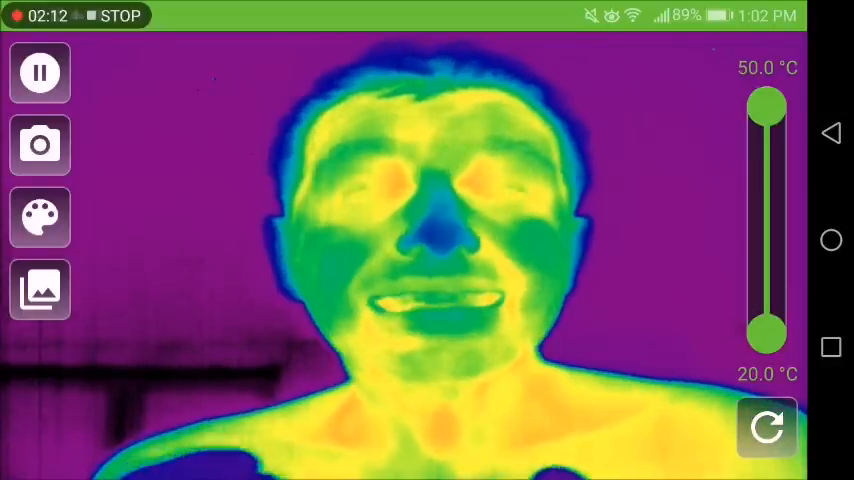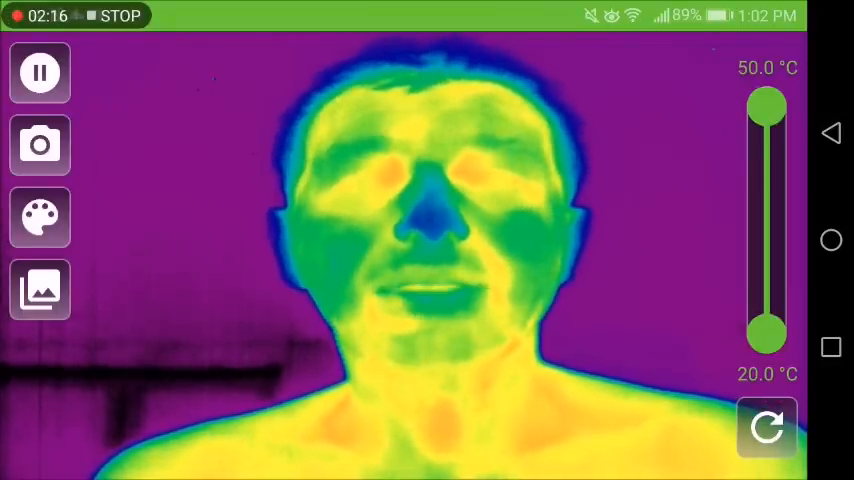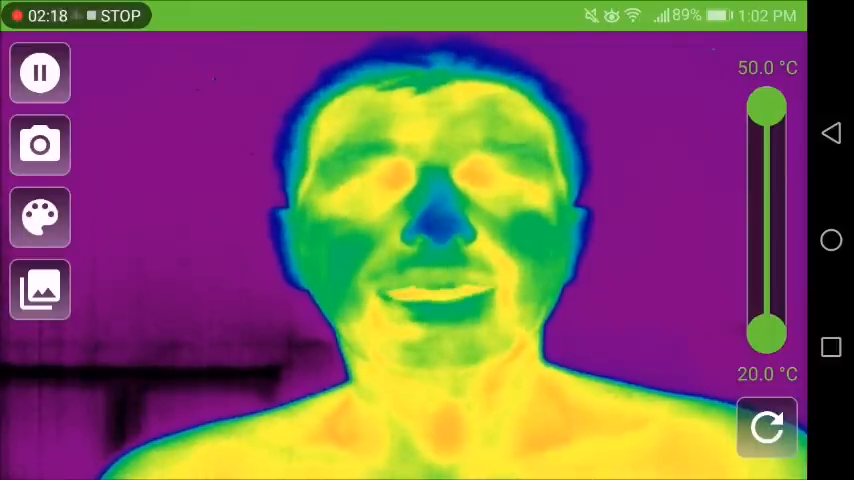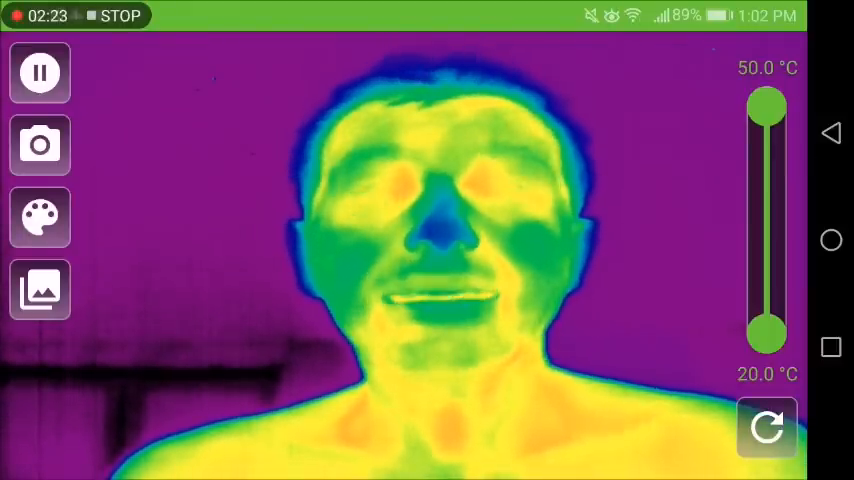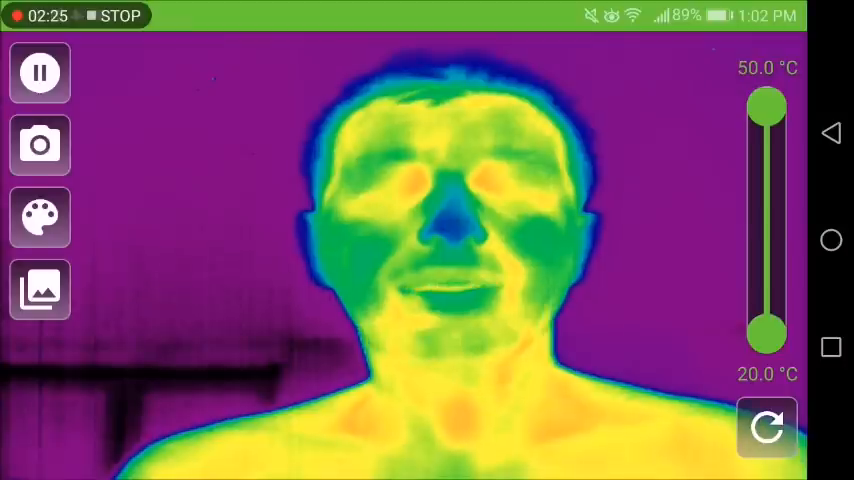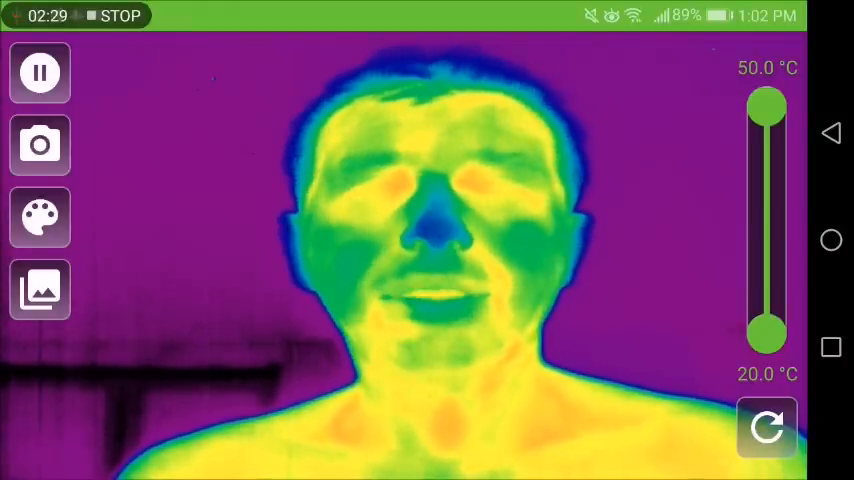So seeing it visually is just incredible for me, because I thought, wow, I really need to do something, right? I saw the imbalance in myself and started to actually work on it, and it's already quite a bit better than it used to be a few weeks ago, actually 2 months ago.